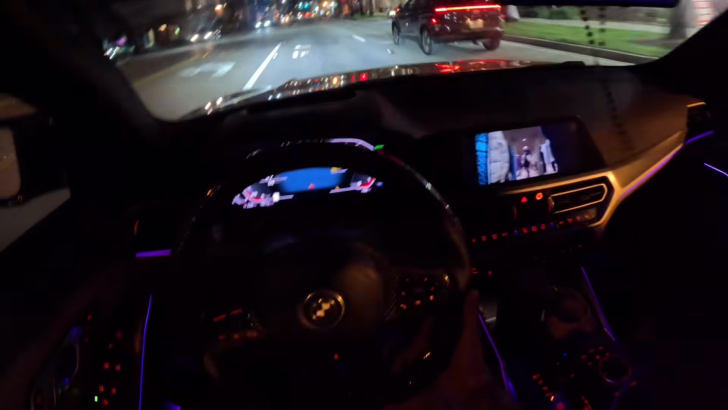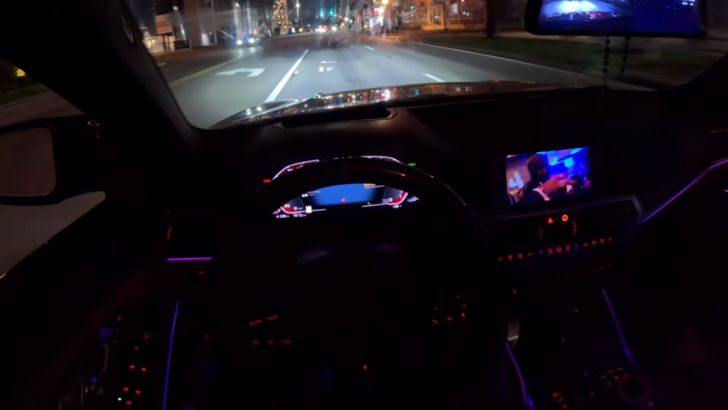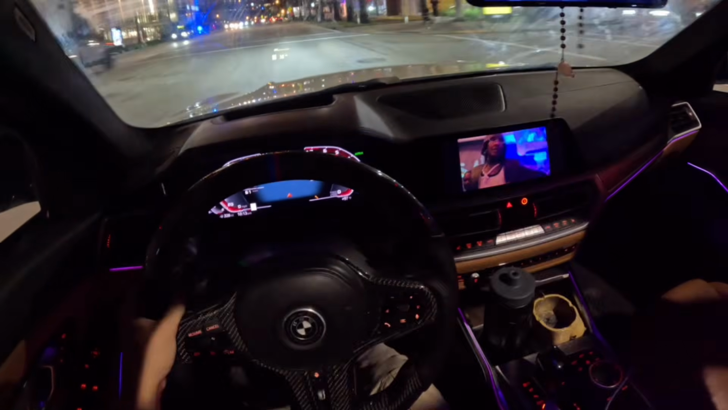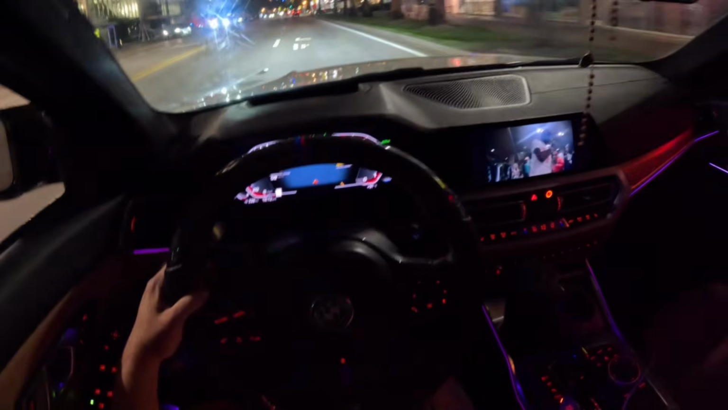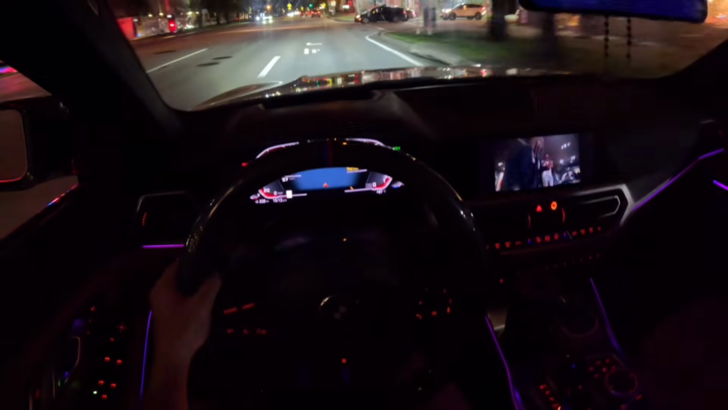That intake, bro. And then when I get it up to high RPMs in 4th gear, dude, it gives that stu-tu-tu sound, and it sounds amazing, bro. I gotta see if I could get that on video.